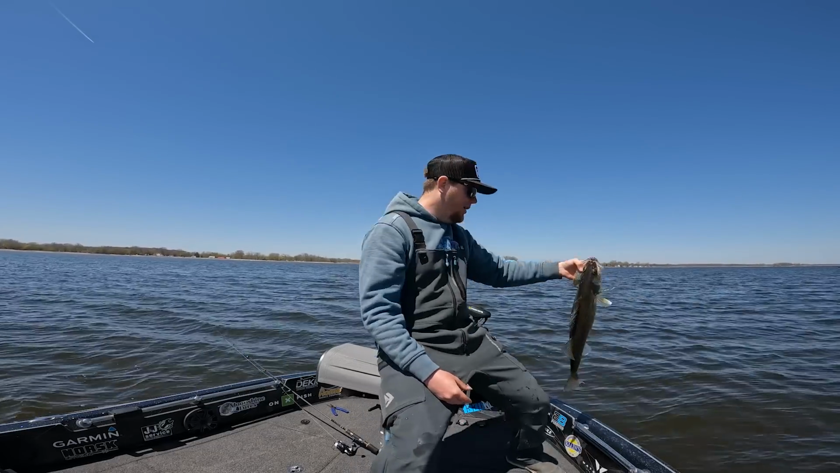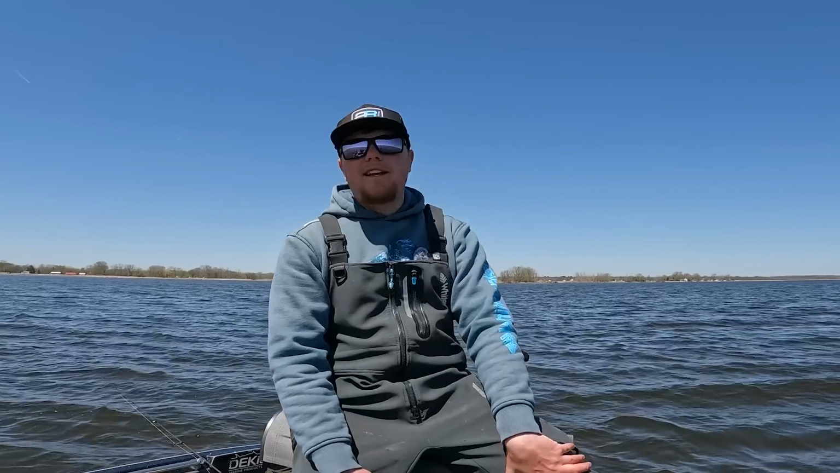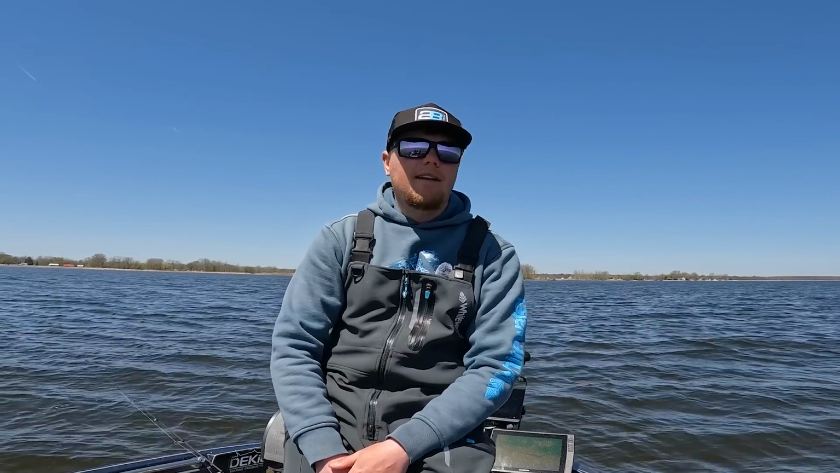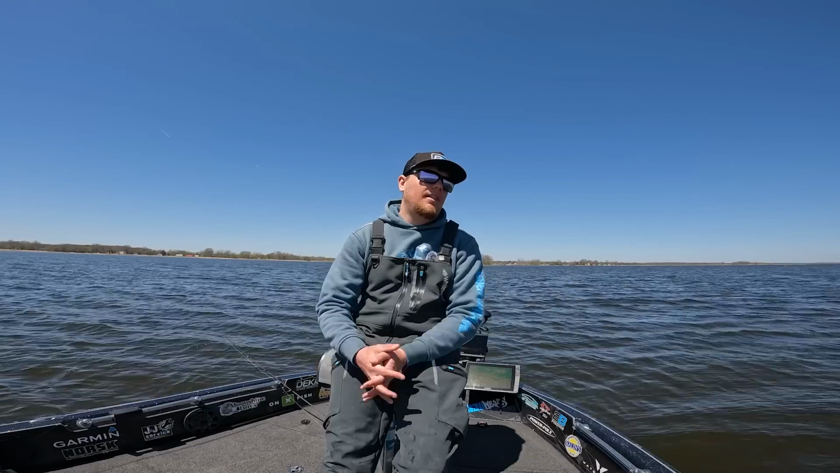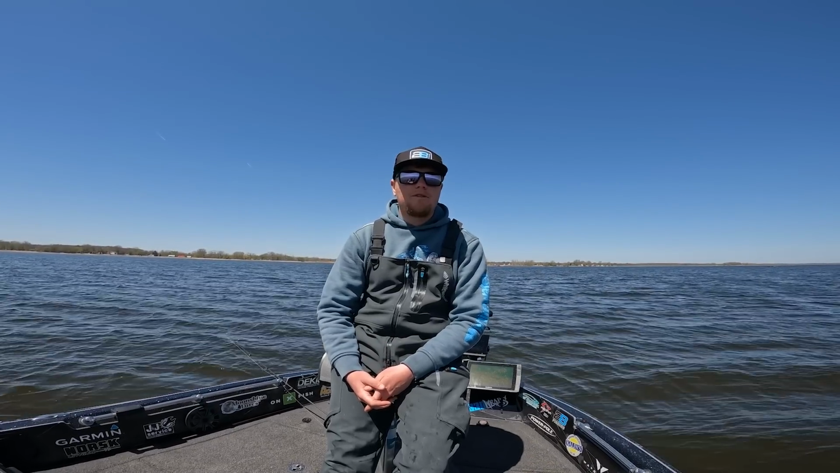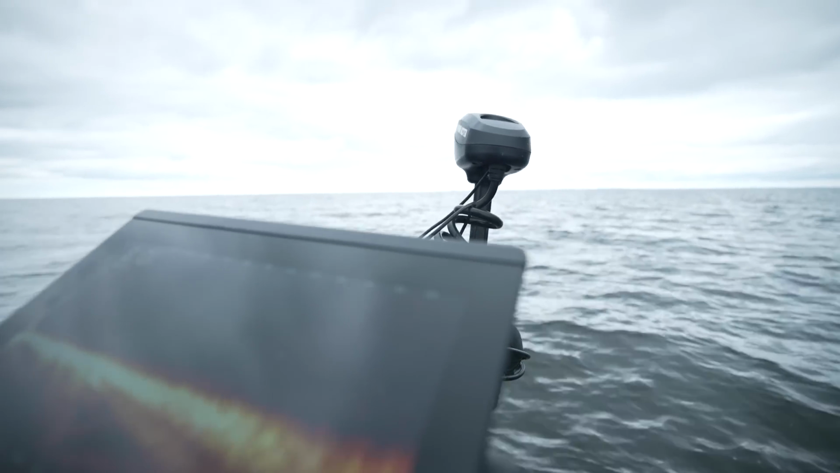Get that one back in the water. I'm gonna take a few more casts just because I'm having a lot of fun doing this. You don't normally get days like this where it's nice and flat calm. I was actually running clients this morning, and it's nice to be able to just come out here, relax, and catch some fish again. Just awesome.